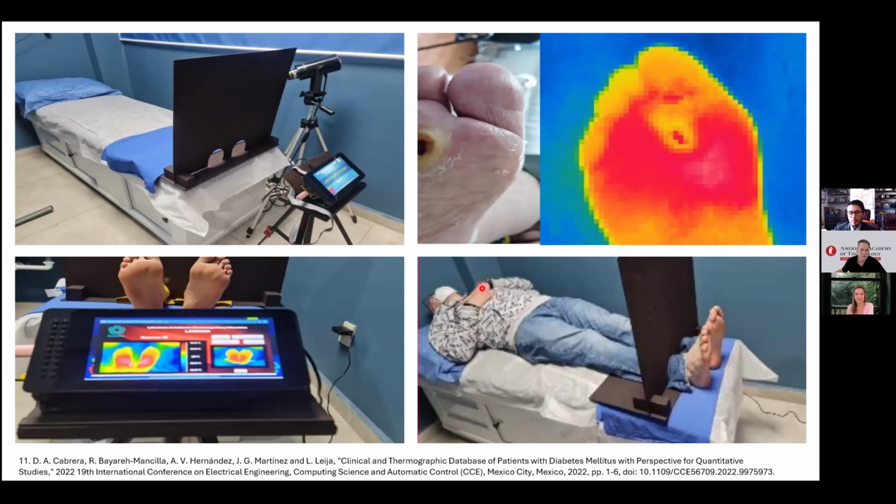I may recall my research in breast cancer. It is easier to find free databases of mammography than thermographic images, no matter the complication or the medical condition we are studying: diabetic foot, diabetes, breast cancer, arthritis, etc. In thermographic research, the databases are a challenge.